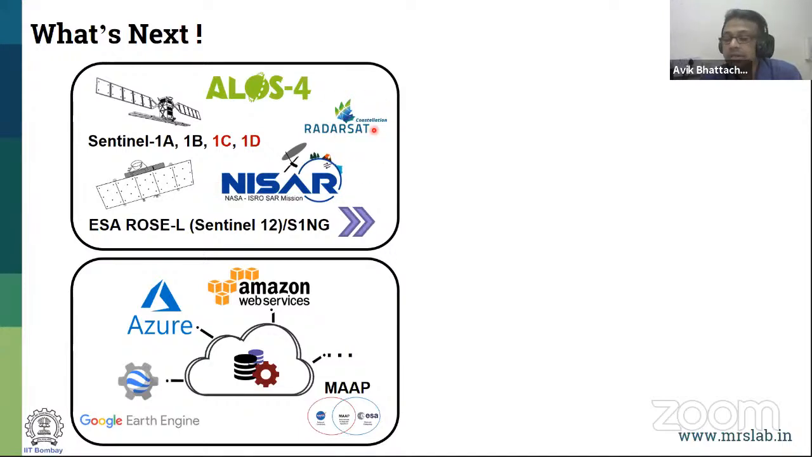RADARSAT Constellation Mission is already there, up and running. You have the compact data set. And there will be many more to come. This is only a few of them over here. There will be many, many more to come. This is what is coming. But there will be so much data to handle. As you can see, the data will be increasing in repeatability, timing, and information content, so the volume of data will be increasing a lot.